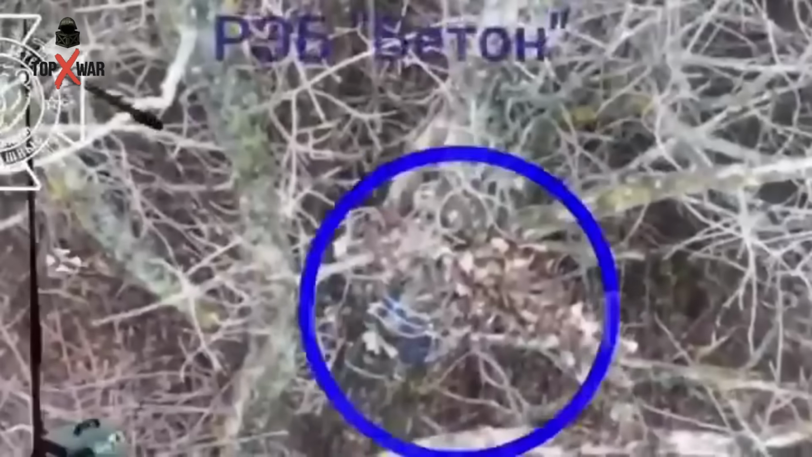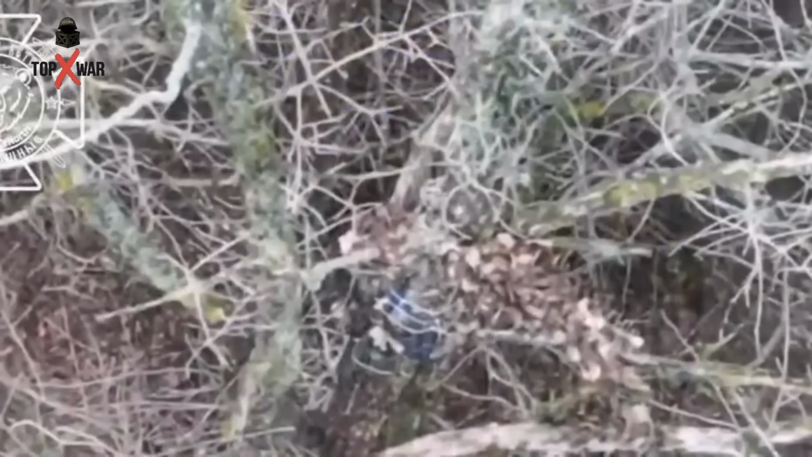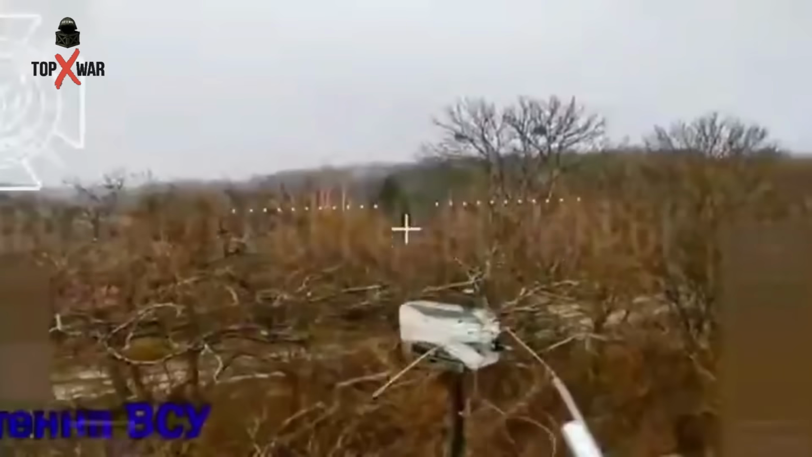On the northern axis, Russian drone operators continue their campaign of dismantling the enemy's communication and electronic warfare systems. Under relentless aerial attacks, antennas, relay stations, UAV signal amplifiers, Starlink satellite terminals, and electronic warfare stations were systematically destroyed.